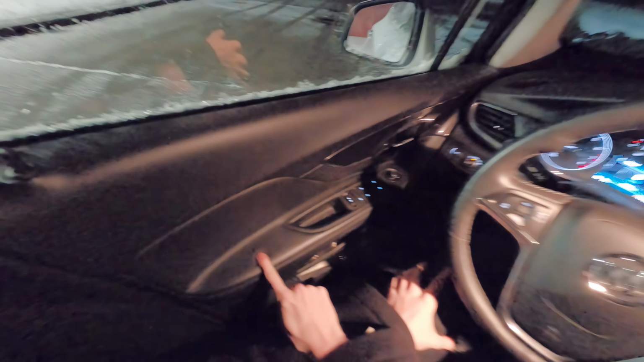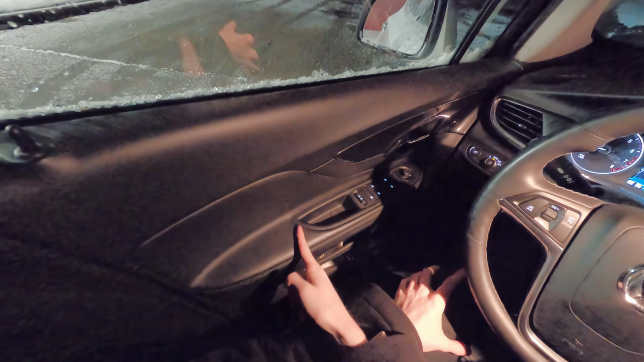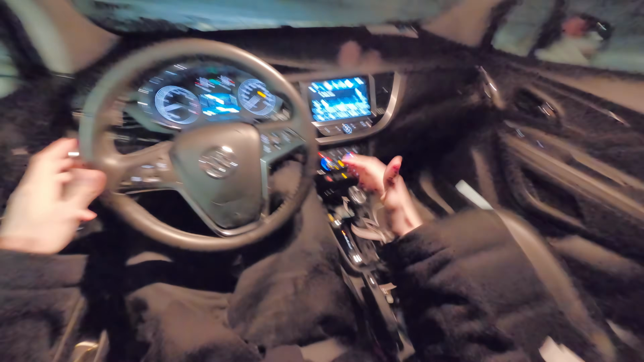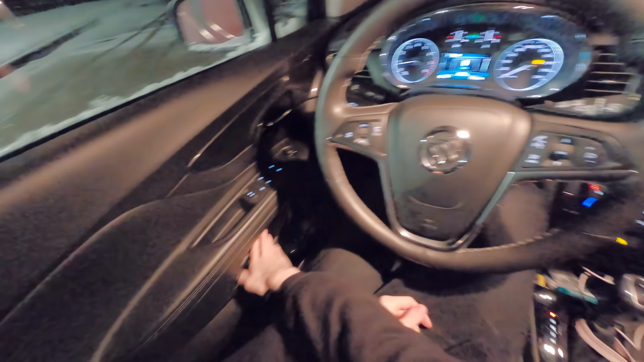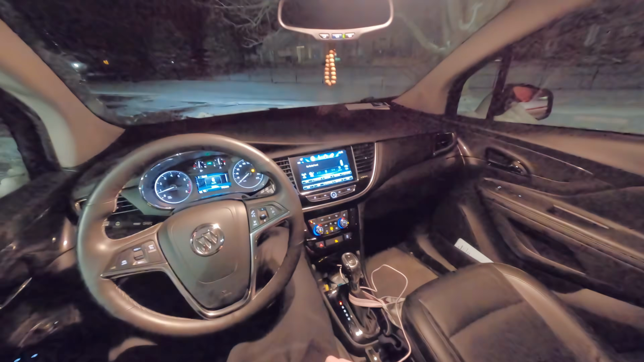This is a padded armrest, which you actually don't get in a lot of cheap or economy cars nowadays. Like the Chevrolet Trax, the new one, just gets hard plastic here. But this is nice and soft. You can rest your arm on it nice and comfortably. This is actually contoured out, so your elbow fits really nice and snugly where it's supposed to. Manual handbrake, cup holders, center storage, little cubbies in the doors, just lots of smart implementations of space in here.